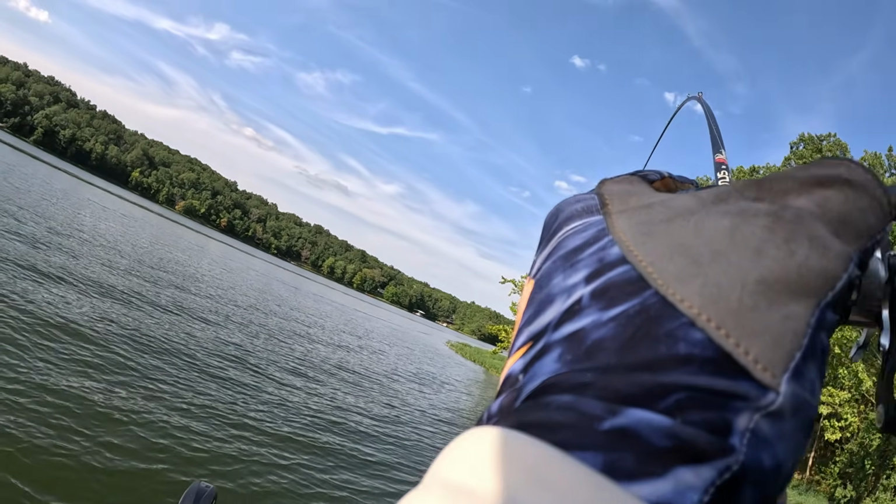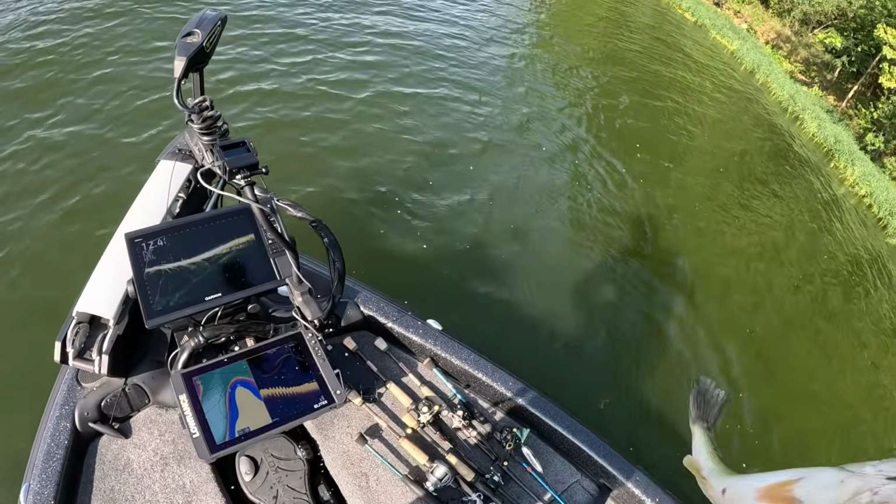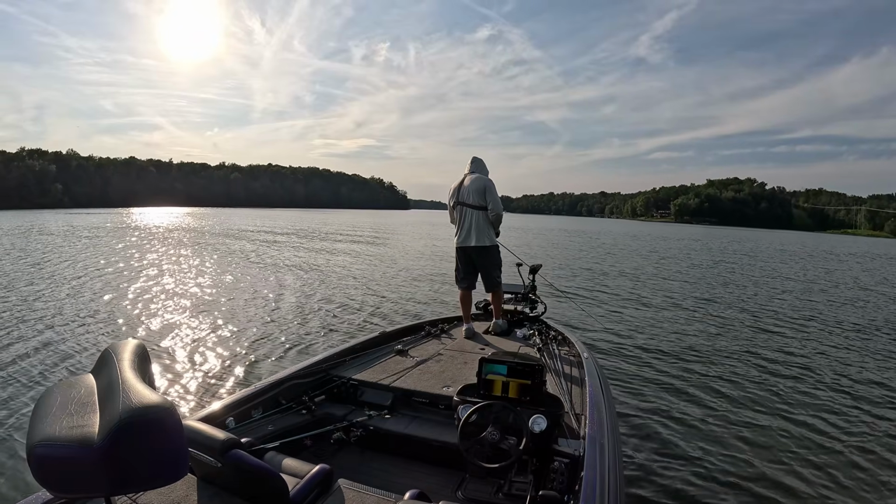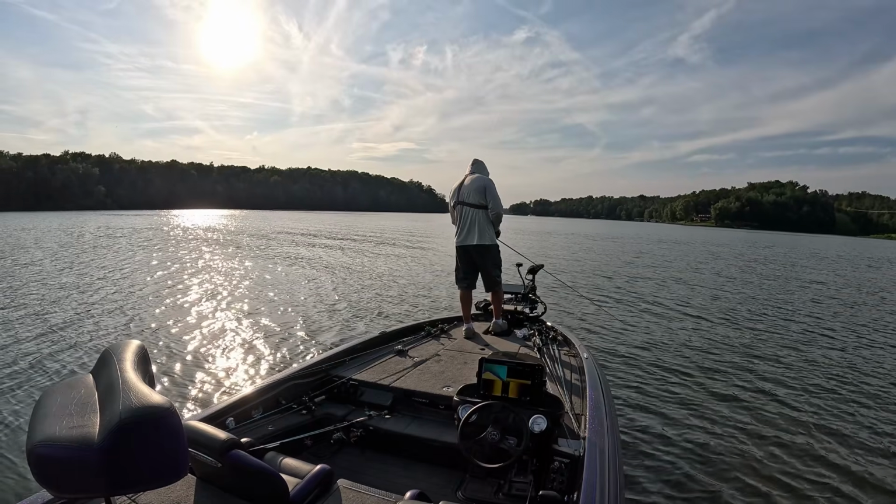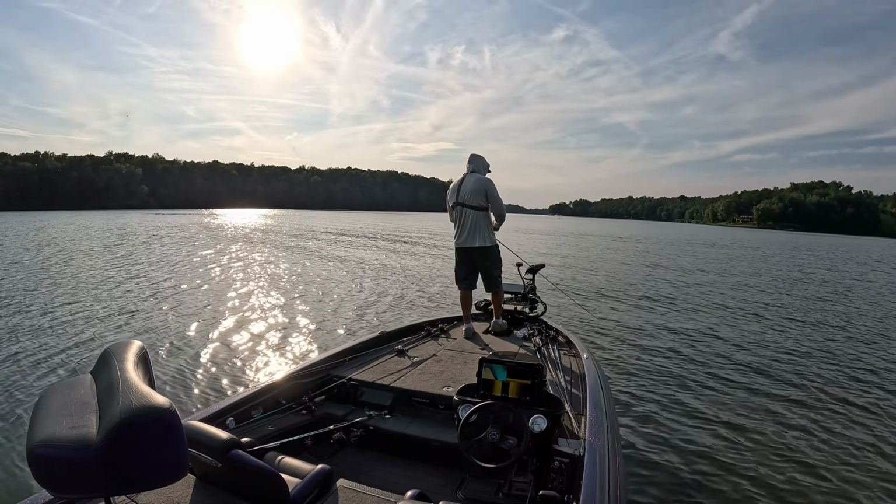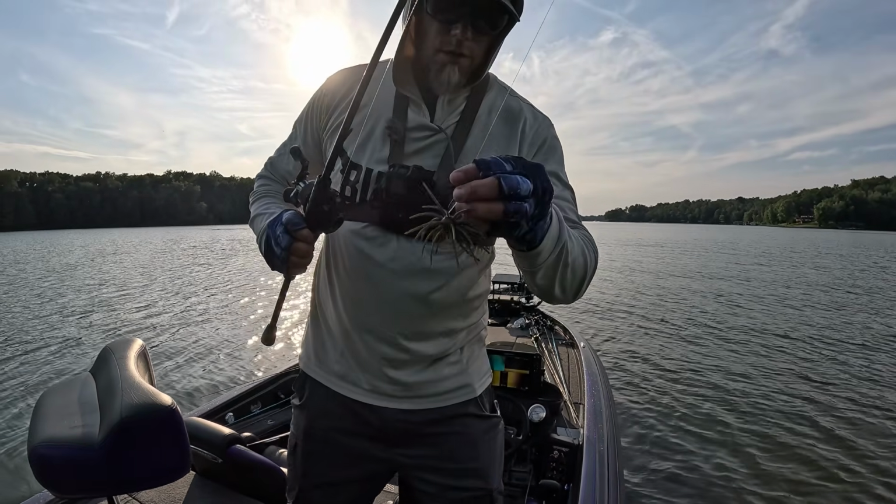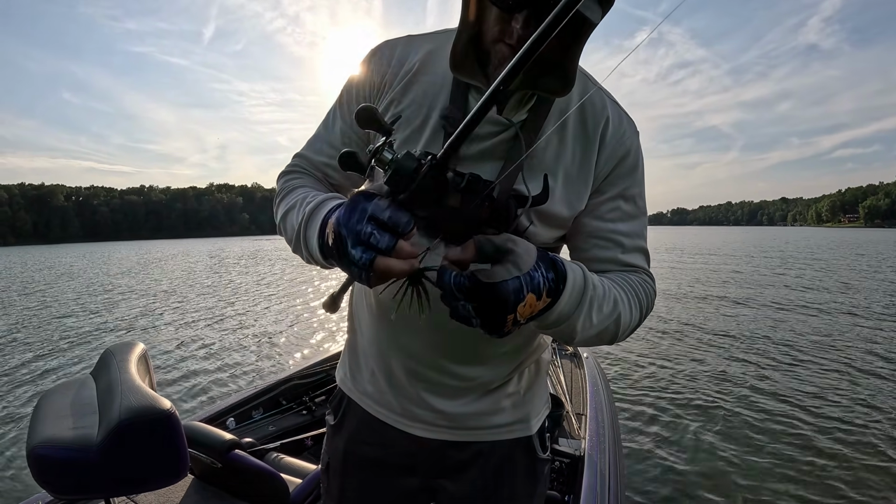Got him. All right, we caught a few on that urchin, but it kind of went away, and I'm starting to see some topwater activity.